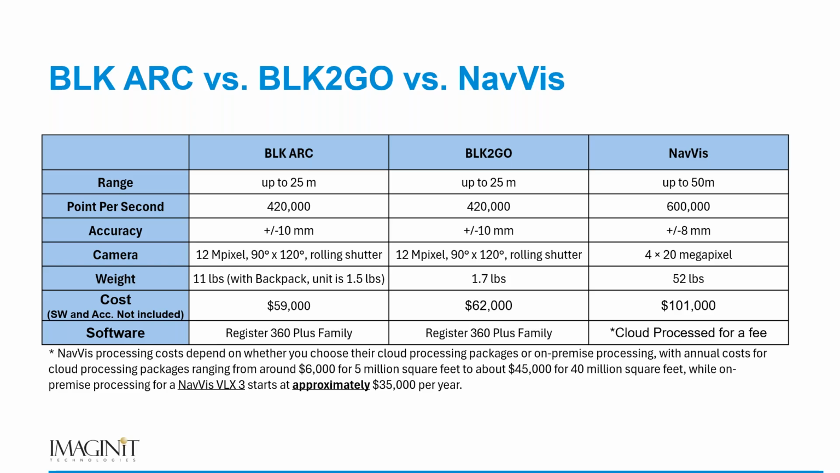Now, looking at reality, how many people scan 5 million square feet in a year? If I'm a manufacturer and I've got 4 or 5 manufacturing facilities and 4 or 5 additional warehouses, 5 million square feet is not a lot at all.